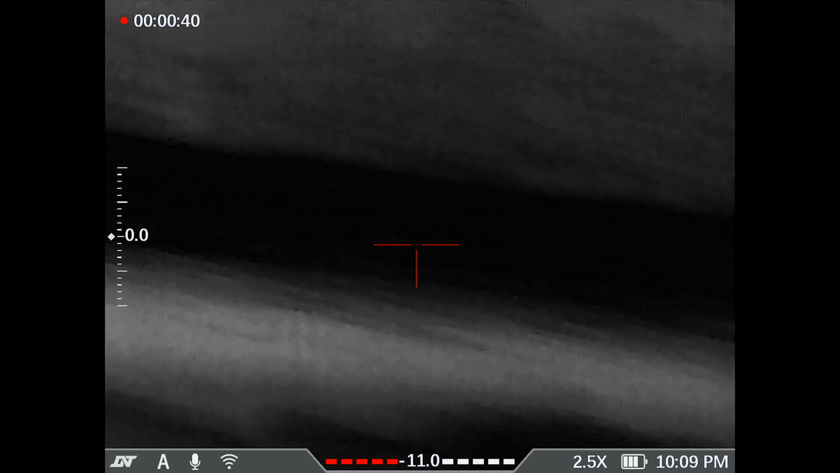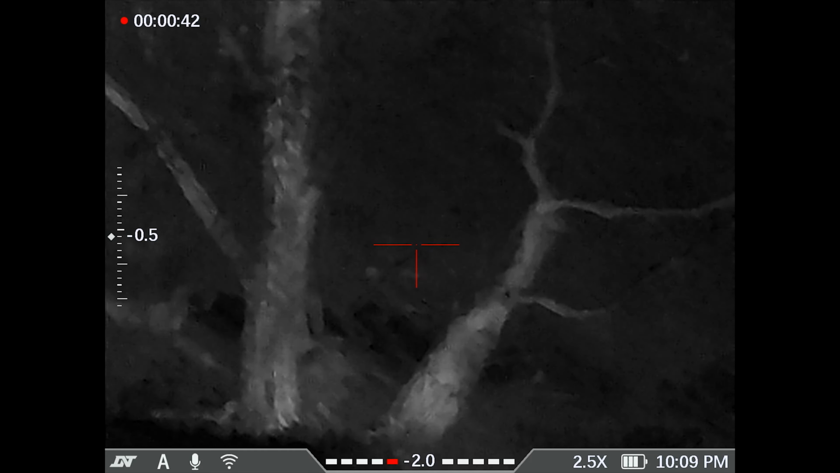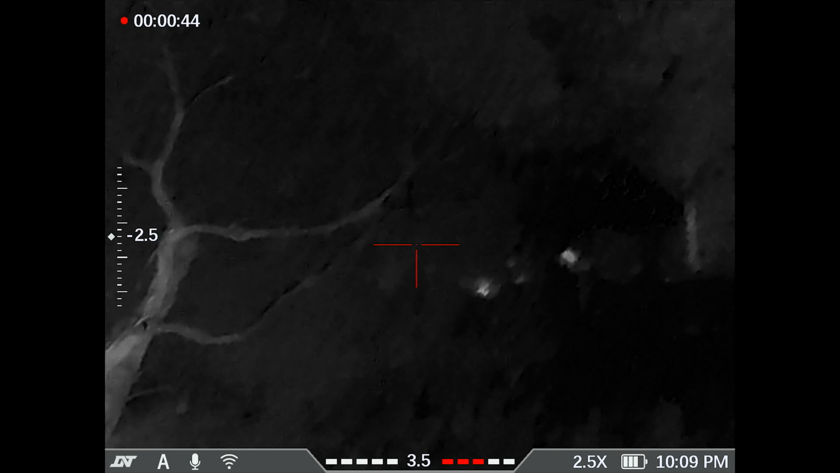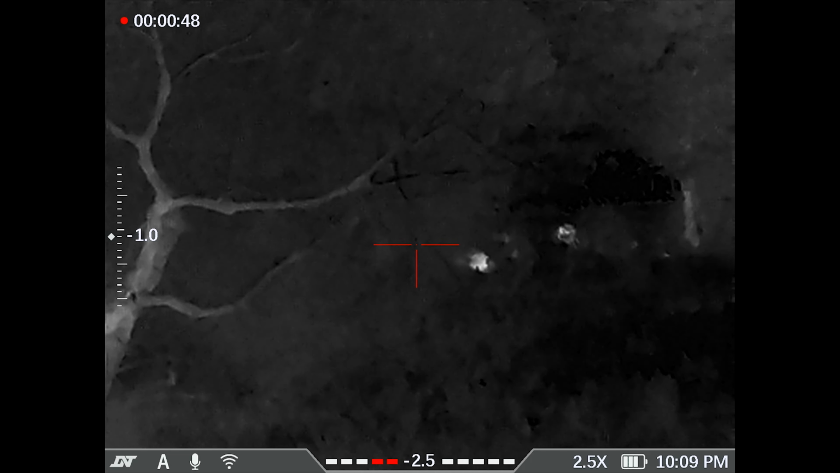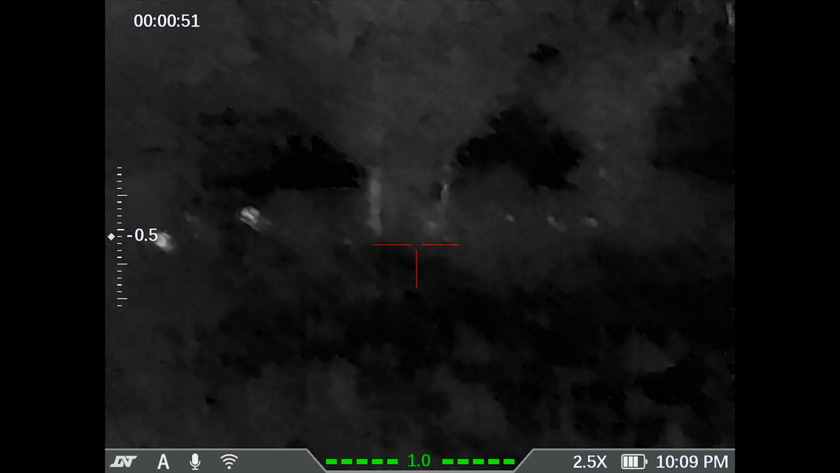Alright, next clip is gonna be me on the pig. You're gonna see the pig. We're gonna watch him for a little bit, really try to see what he does, see his behavior, and we're gonna try to wait for him to get out of the water before I shoot him.